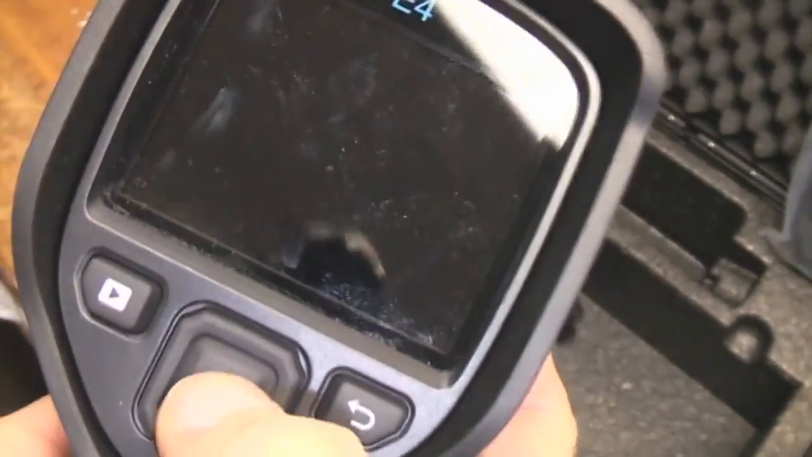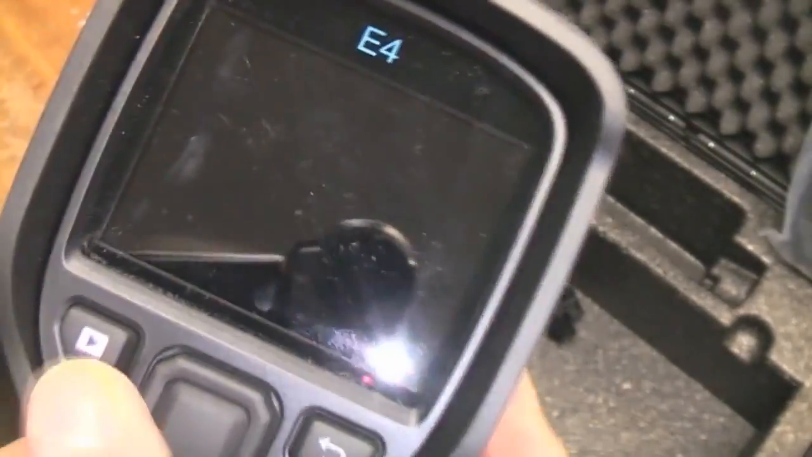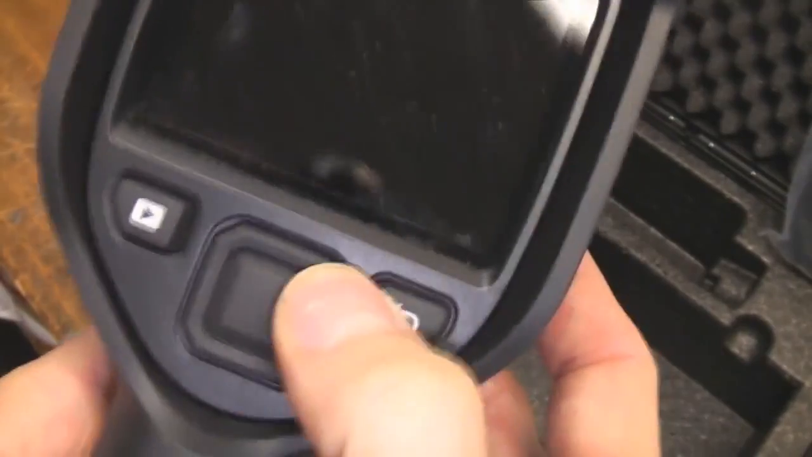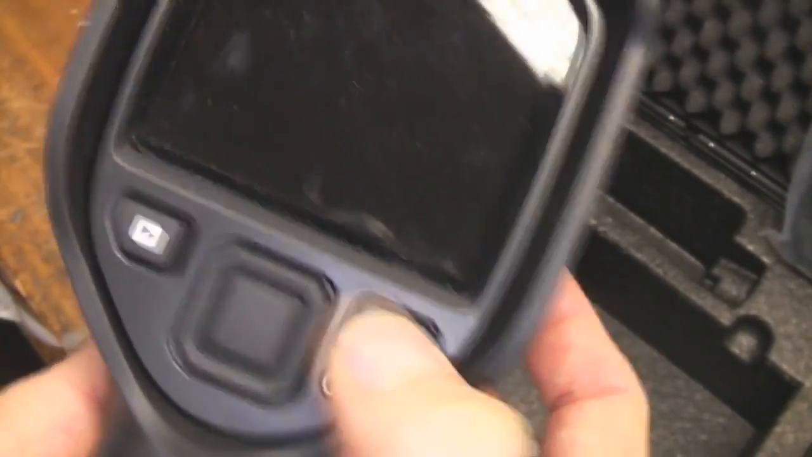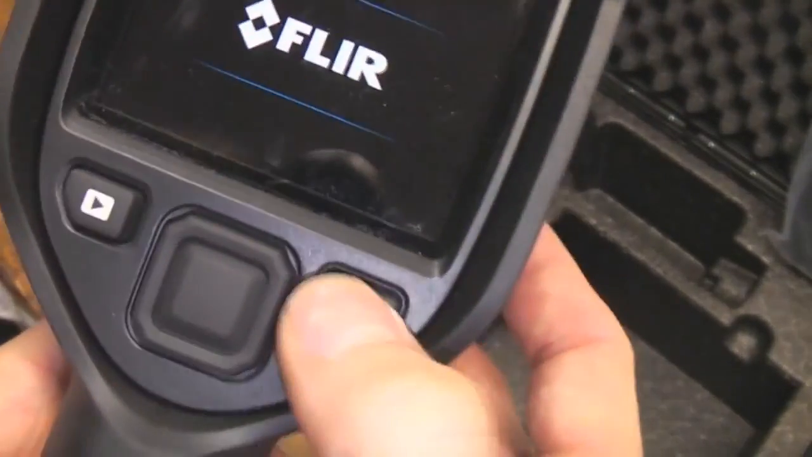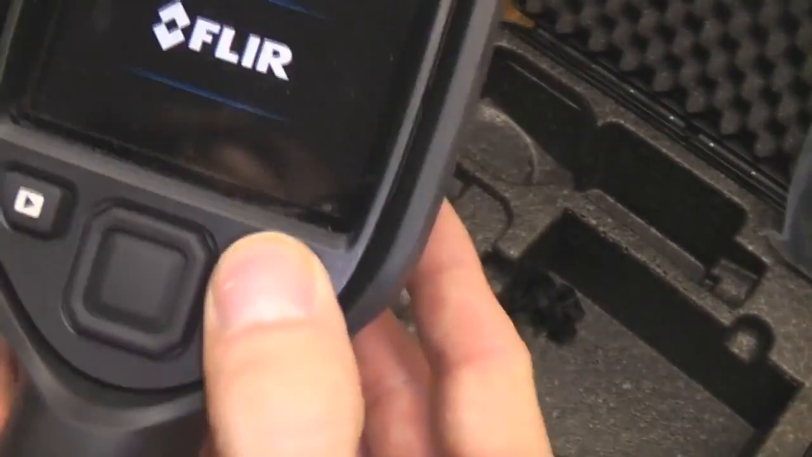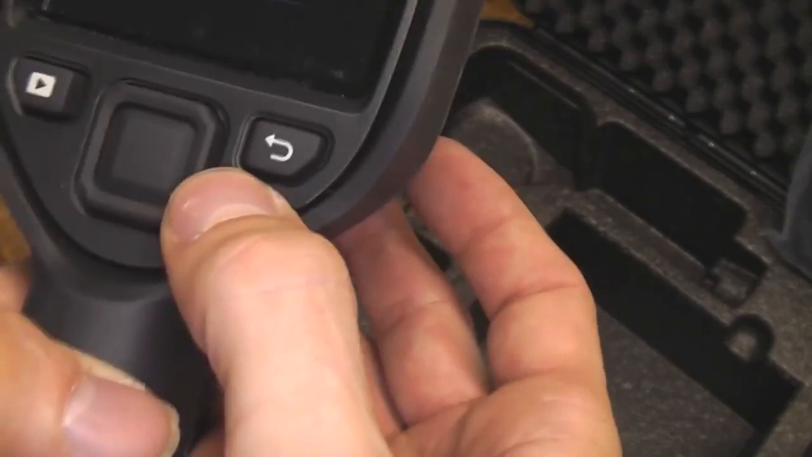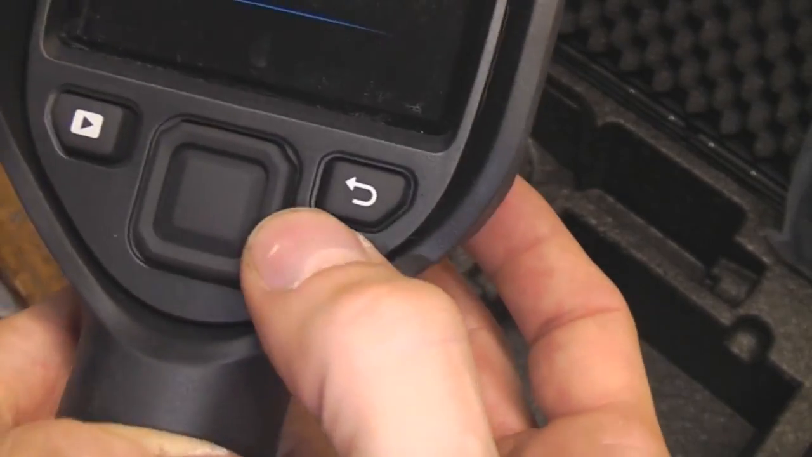On the back, it feels like a slightly rubbery surface. I'm guessing there's probably a single rubber membrane, but it's actually got clicky switches underneath it. It's not like a standard membrane switch, it's a rubber membrane protecting clicky switches, and you can both feel them and hear them. So in a noisy environment you can actually feel the click going on there.